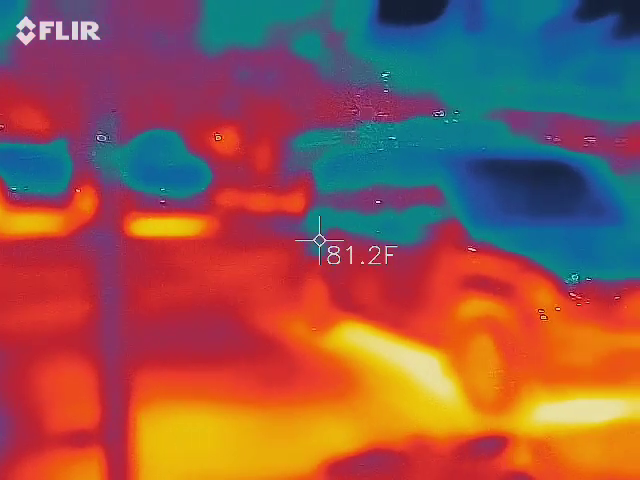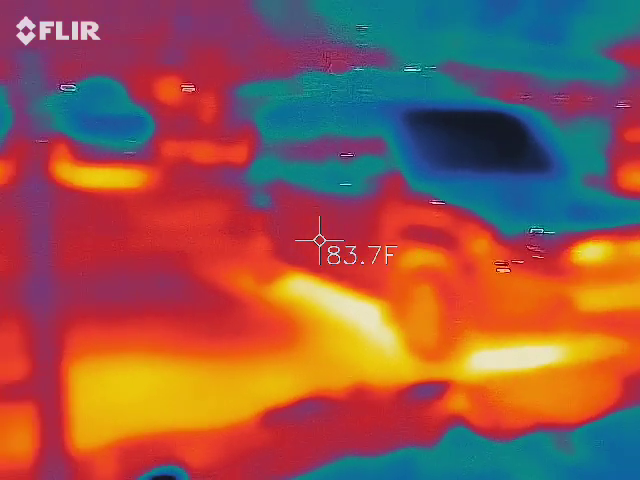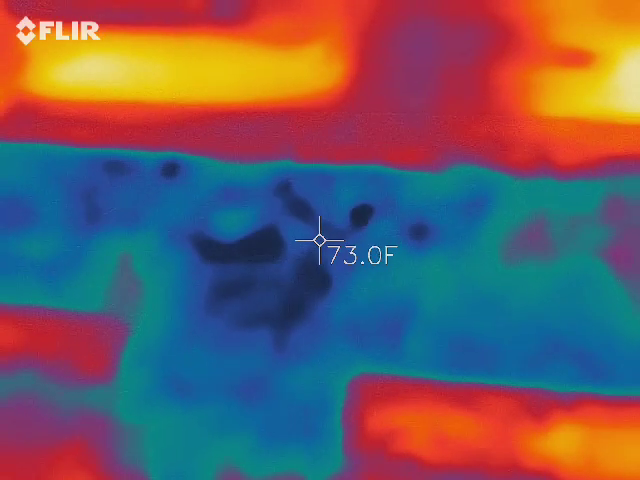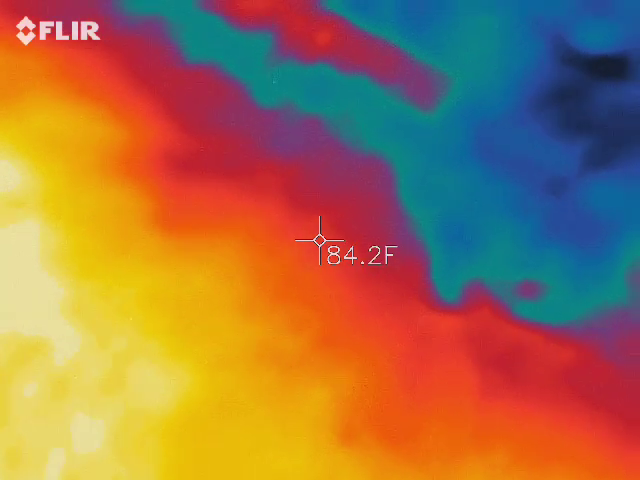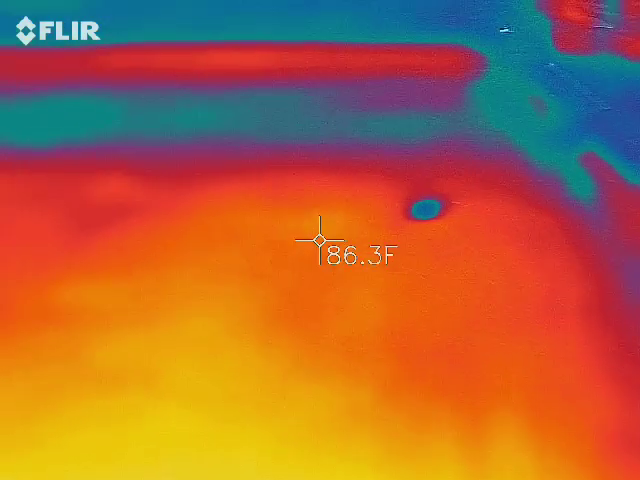We're going to go right up there above the wall, walk past it, go forward a little bit. Yeah, that's the grass. It's cooler than that concrete. Cars are clear too.